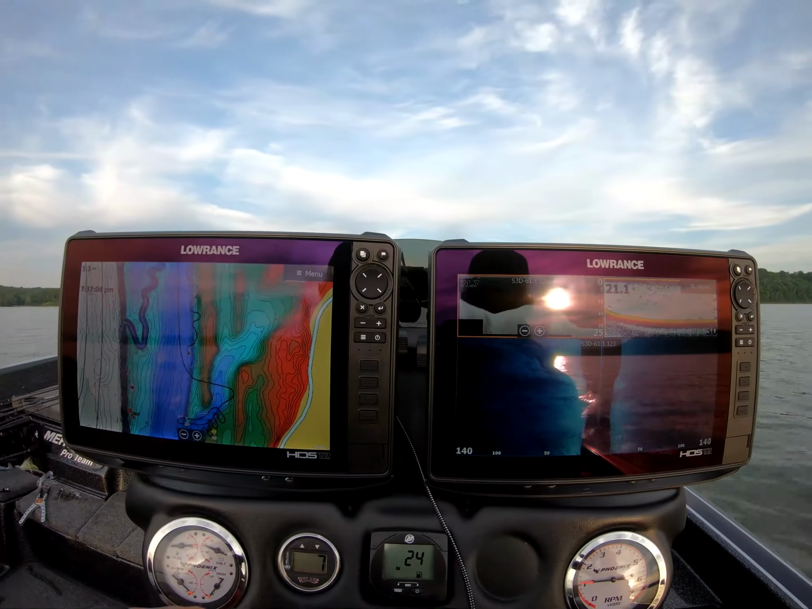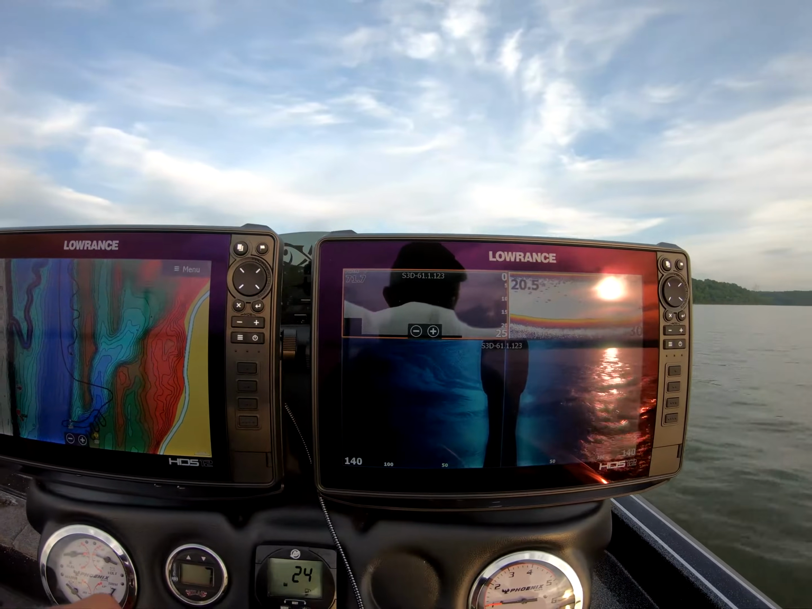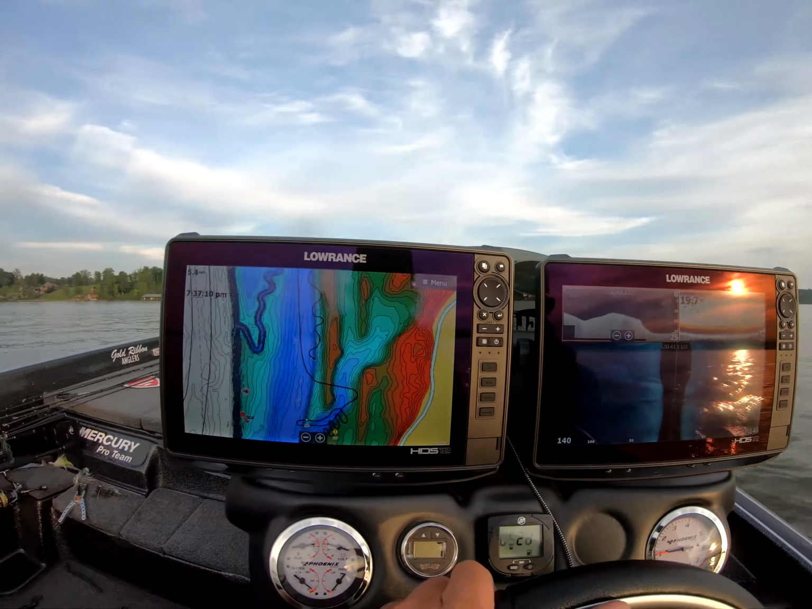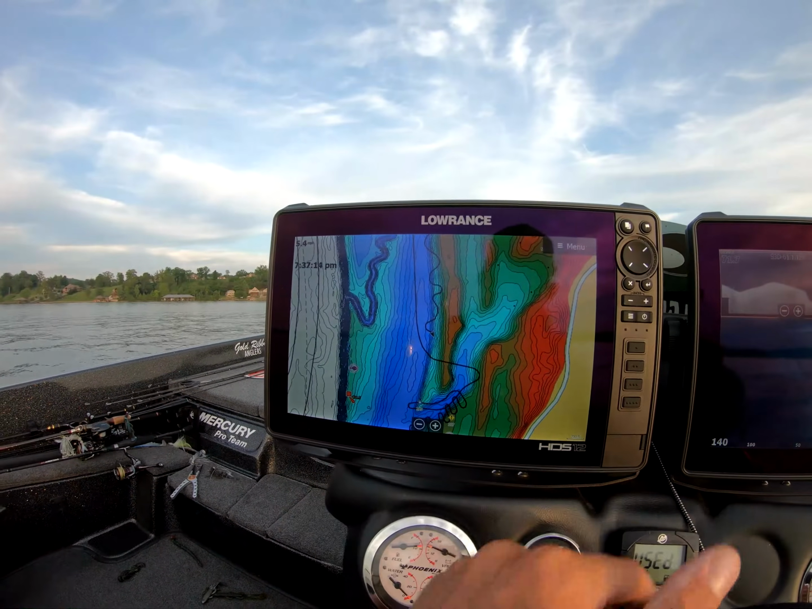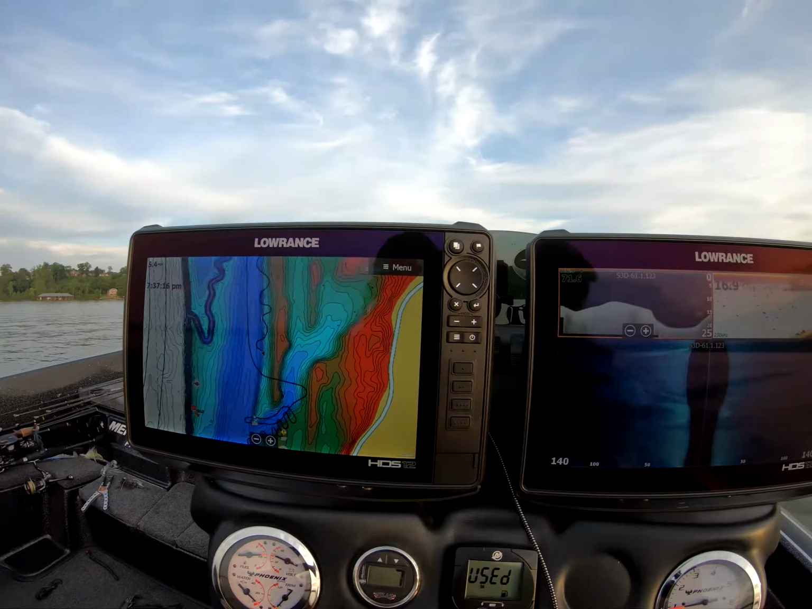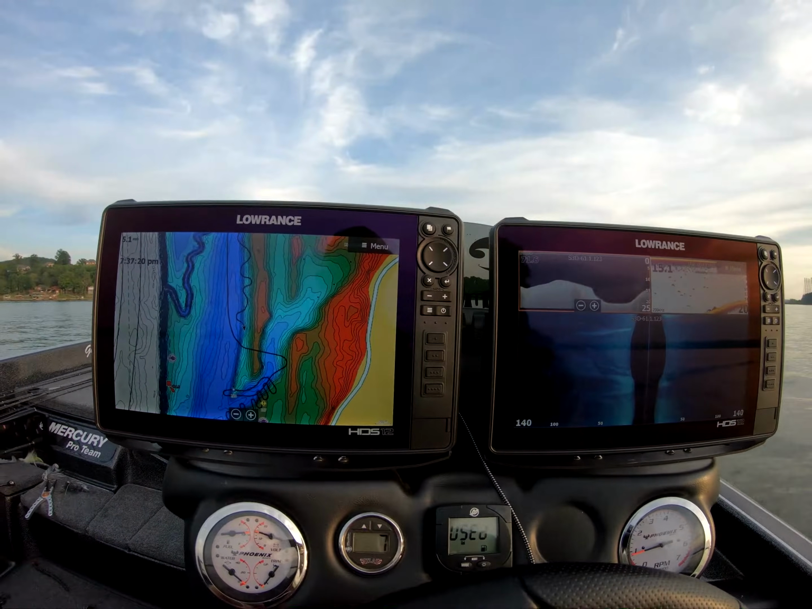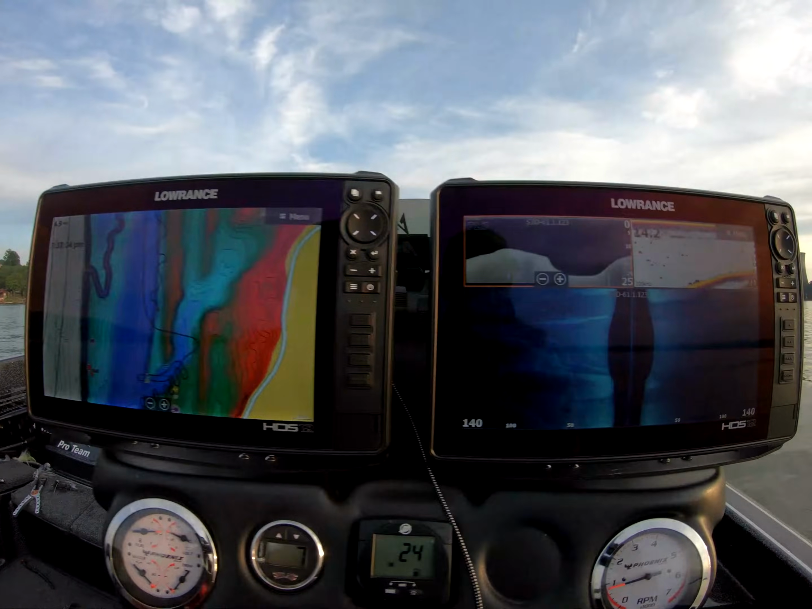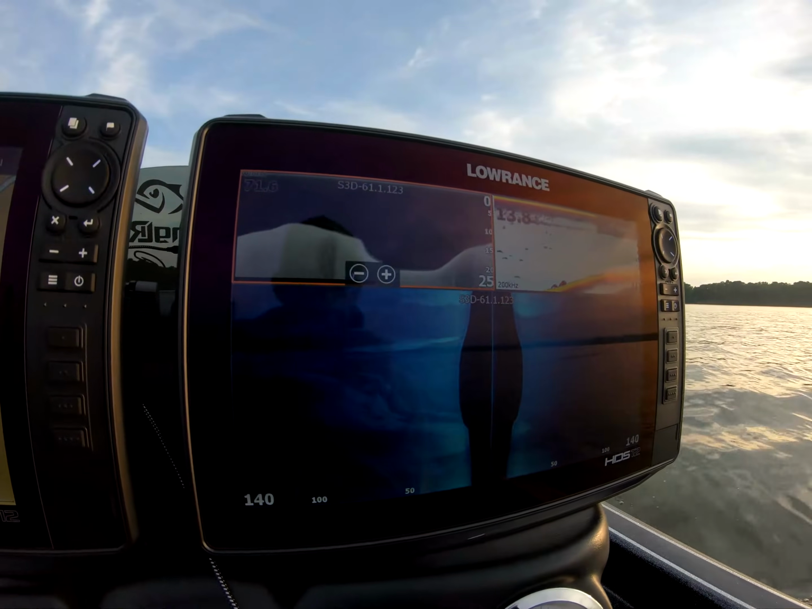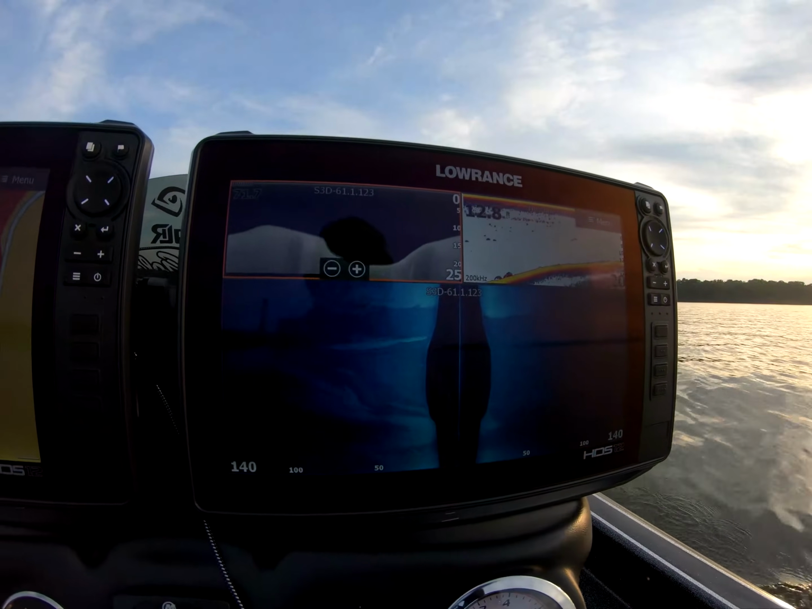Now let's see if we can find some fish and show you what they look like, how they set up, and maybe a brush pile or two or something like that. I believe there's some right down here on this point, so we'll get down there in a second. But I know I get a lot of questions about settings and everything like that for side scan and sonar, but I pretty much keep it simple.